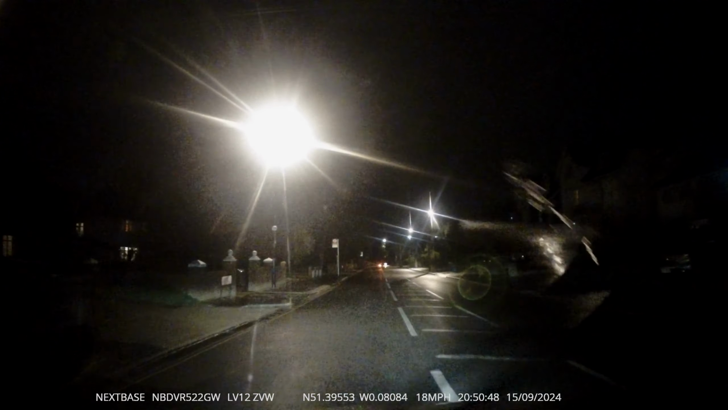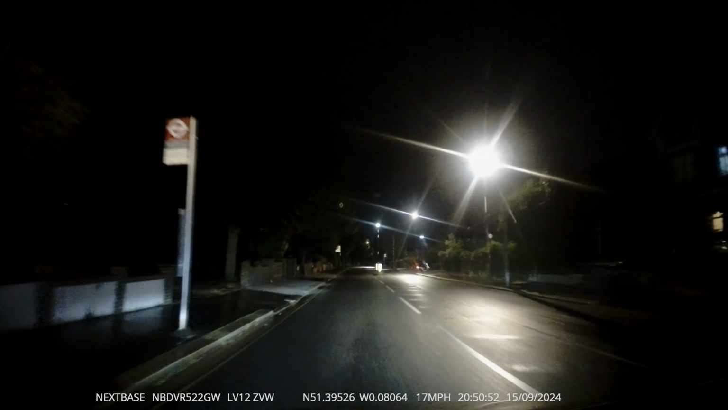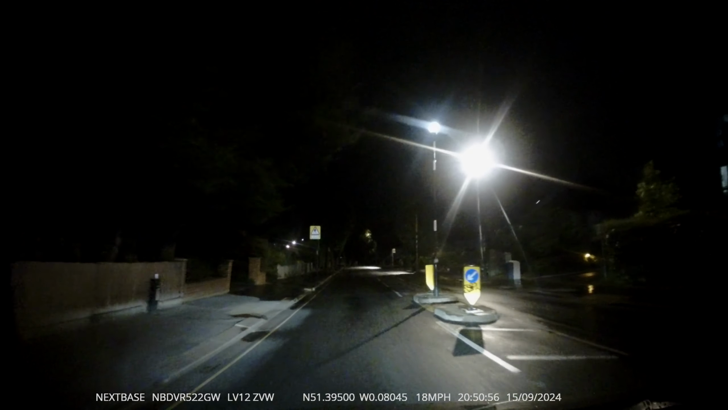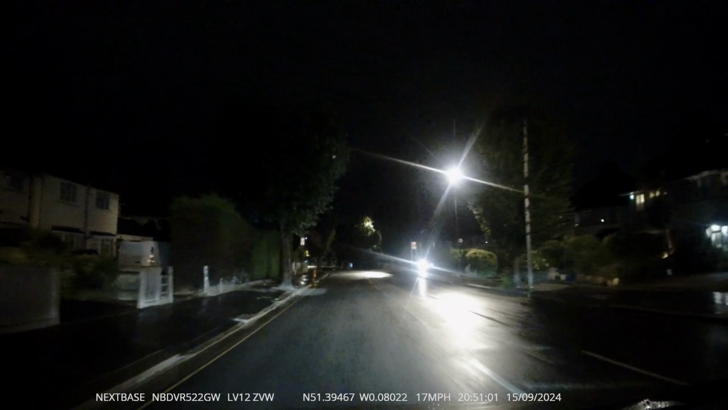Offside mirror check. You've got to expect the unexpected and remain calm. Put it behind you. Use it as a learning curve. Anticipate it. That way you can never be taken by surprise.